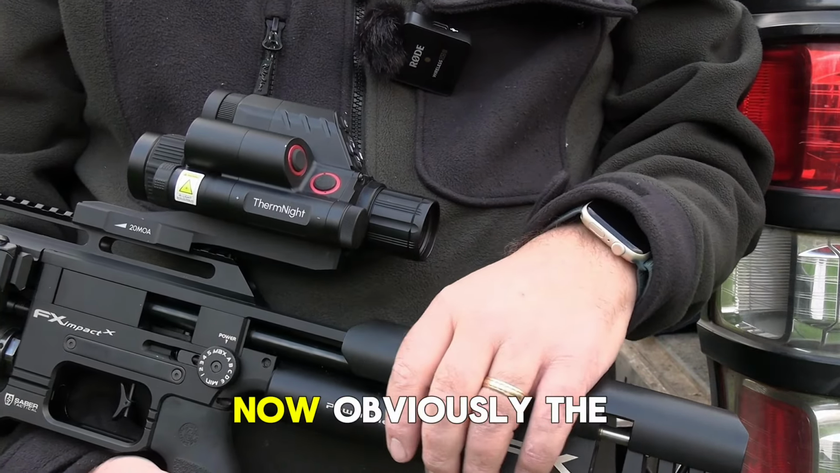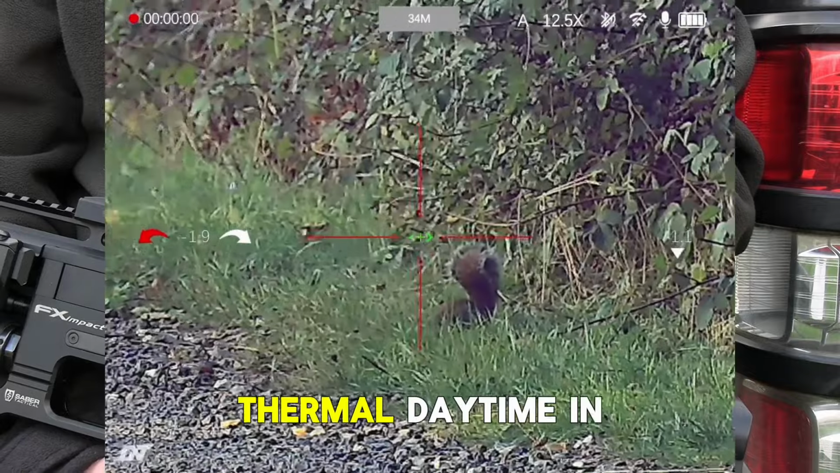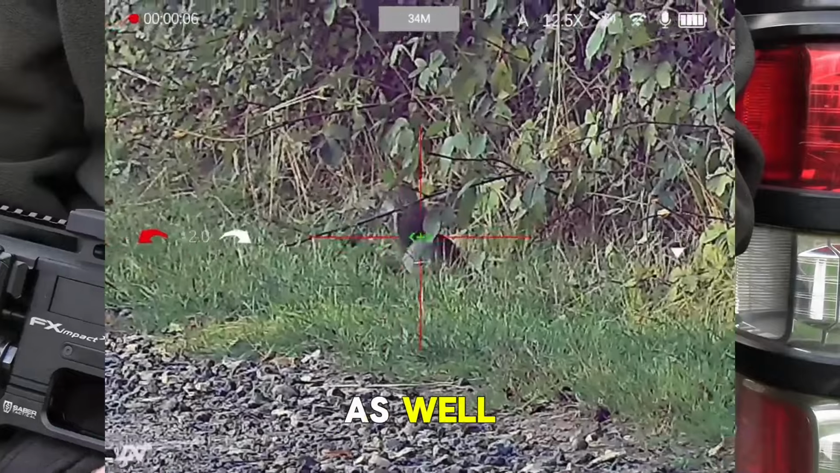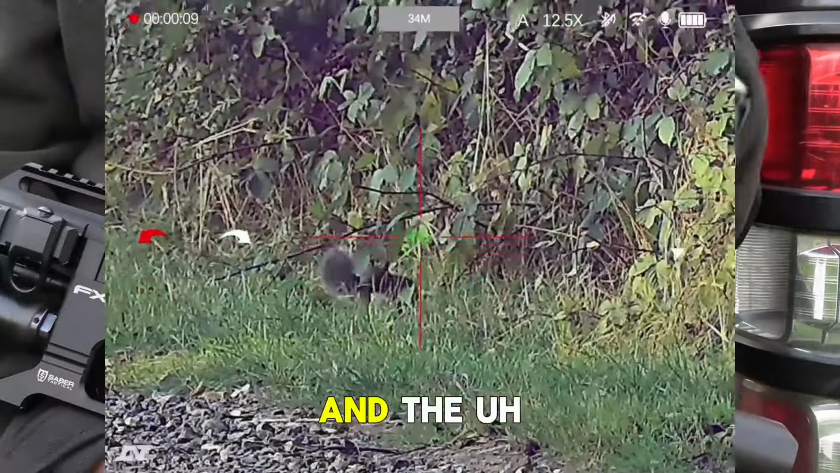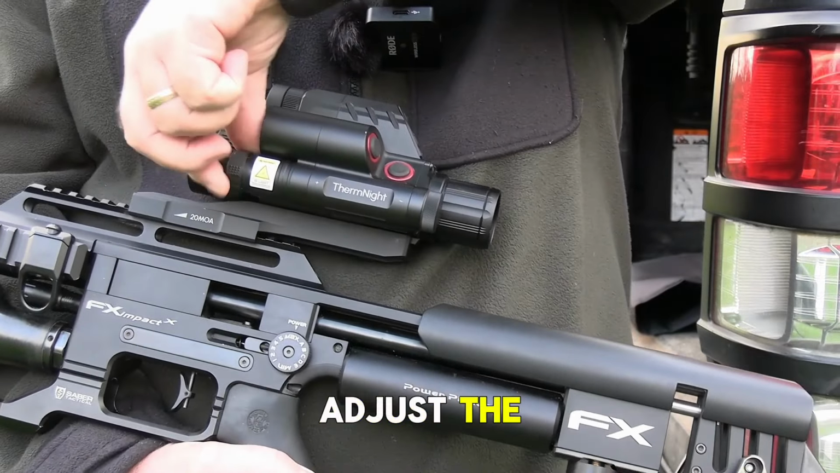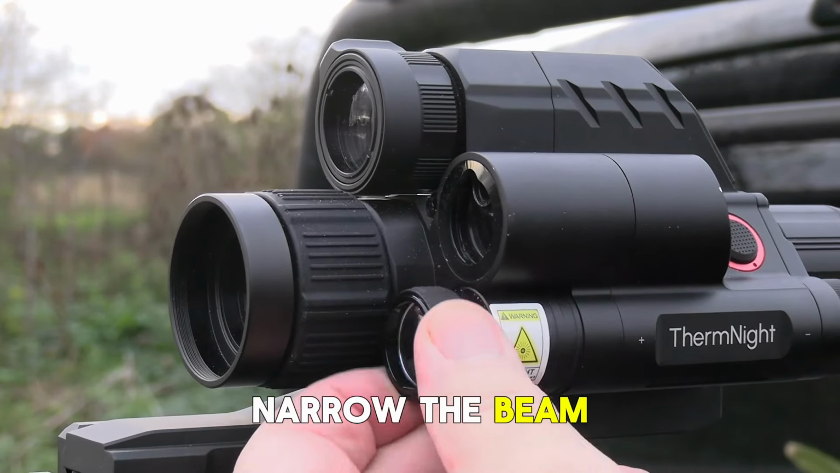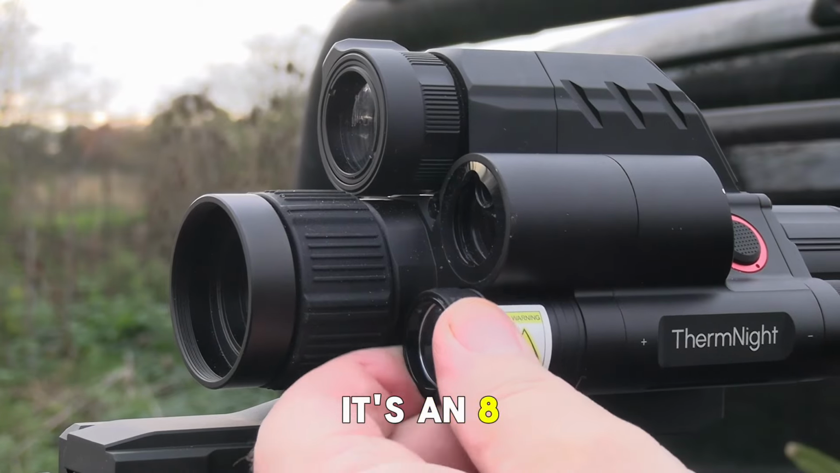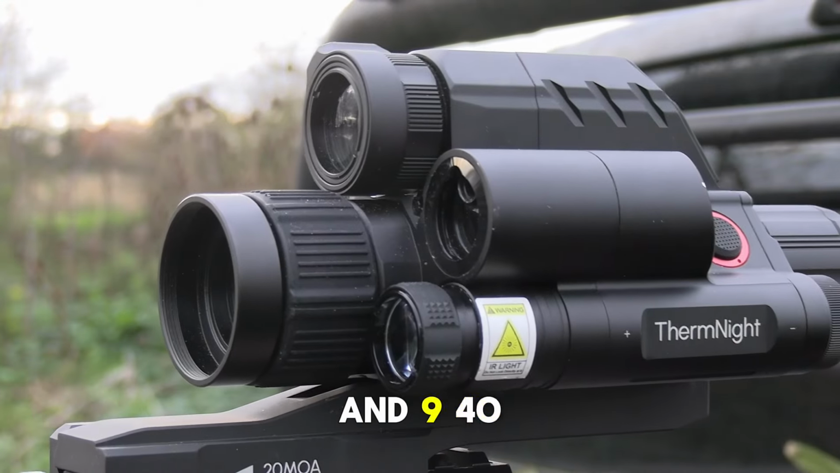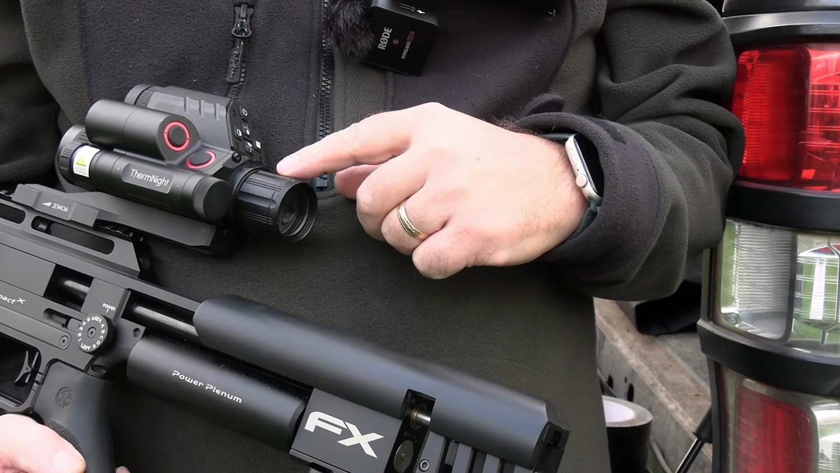Now, obviously, the main party piece for the ThermNight is the fact that it runs thermal, daytime in colour, and black and white IR modes as well, all in the one scope. And the IR illuminator is this part just down here, and you can adjust the beam by rotating the lens on the front here. That will either narrow the beam down or flood it out. And as standard, it's an 850 nm IR illuminator, but you can swap out this lens for a 940 nm if you so wish.